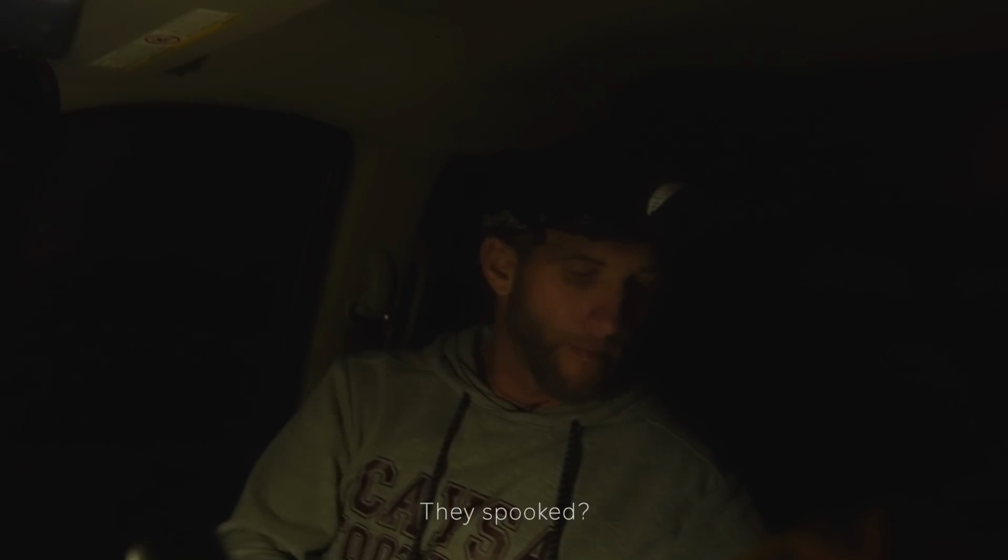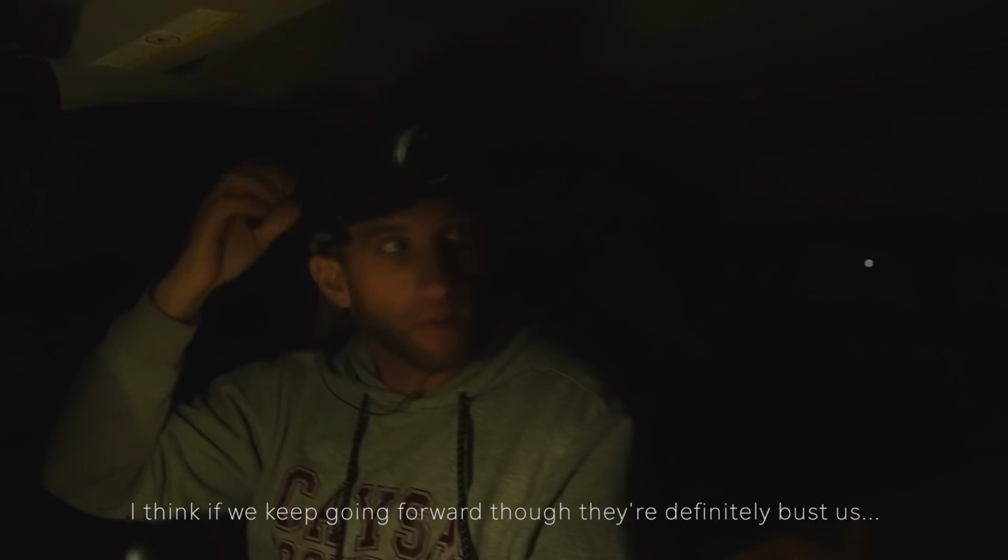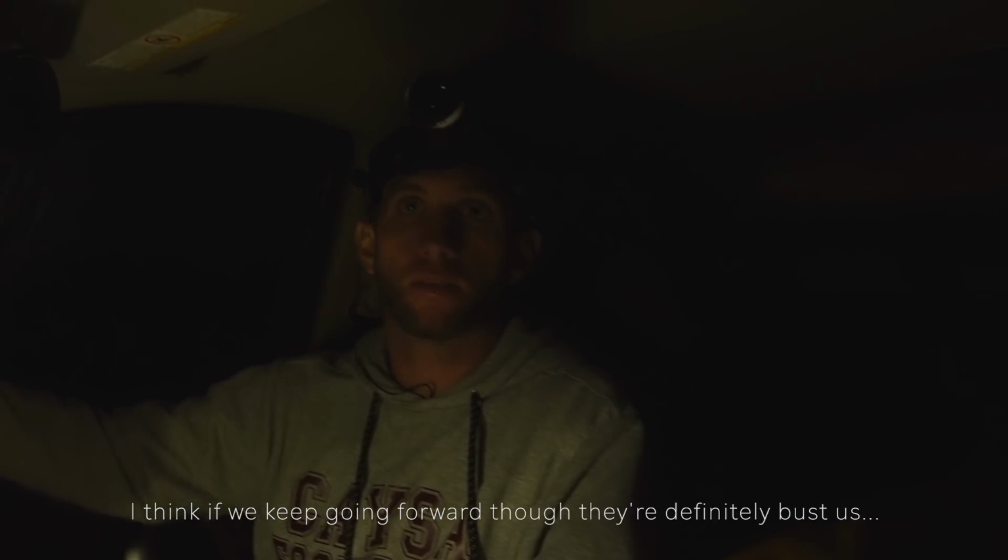Oh shit, there's two right there. They don't act like they're too nervous, they're just kind of looking us over real good. Dude, all I can see is their head. I don't think there's any way we're getting away with doing that from the ground back there. Jump up in the rack. Kind of in a crap spot, but if we keep going forward, they're definitely gonna bust us. Hop up in the rack and just try some straight vocals.